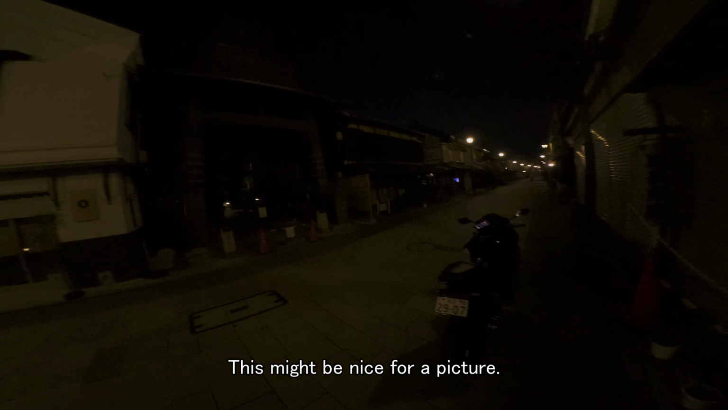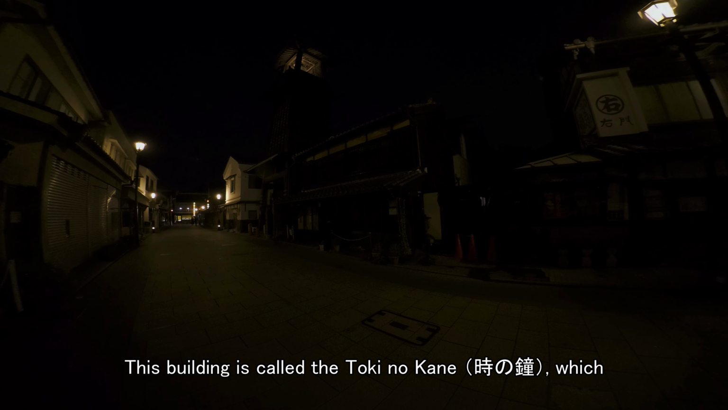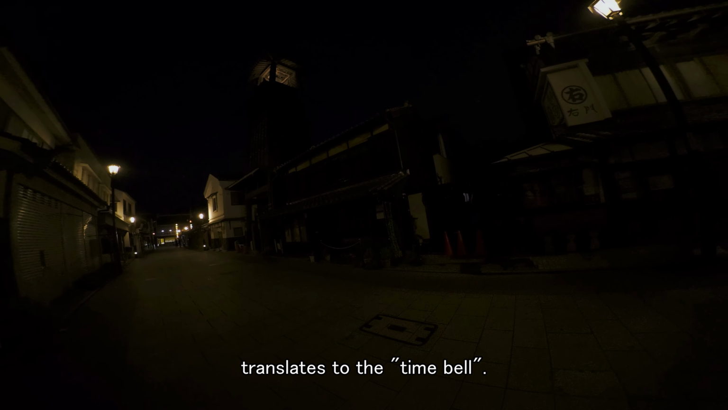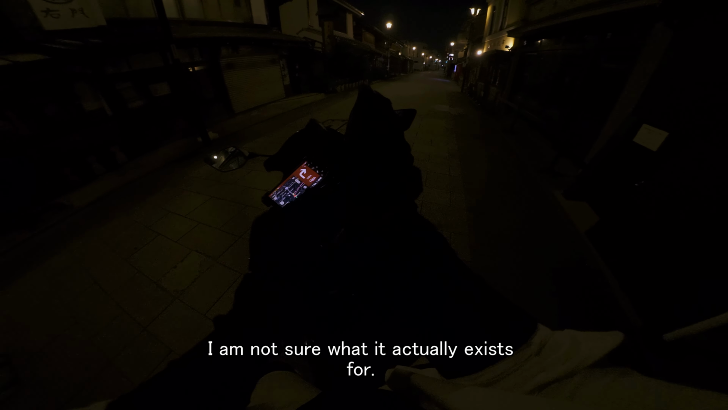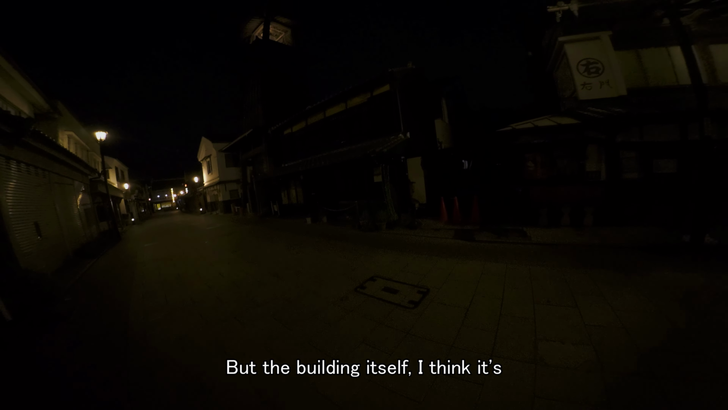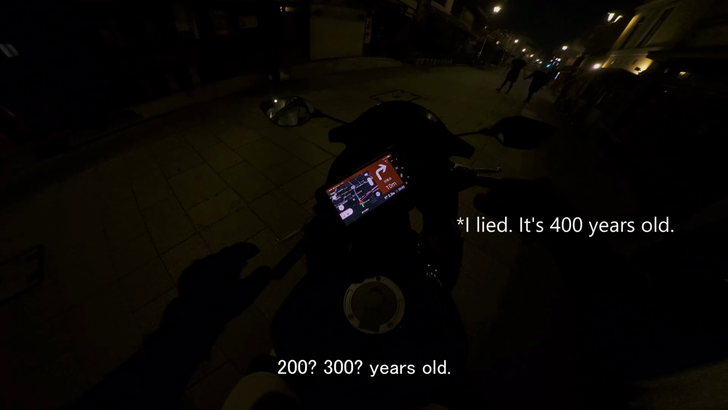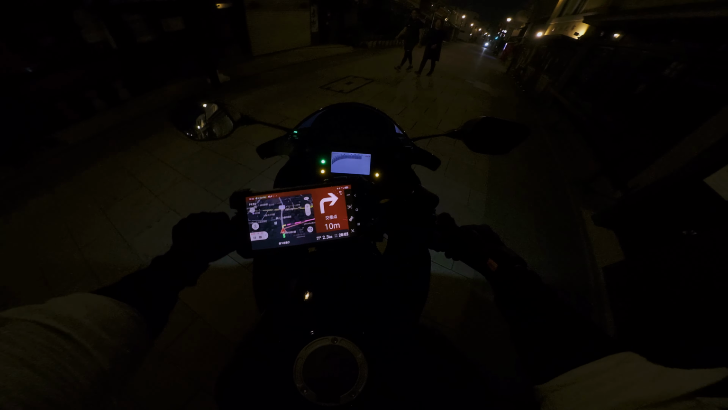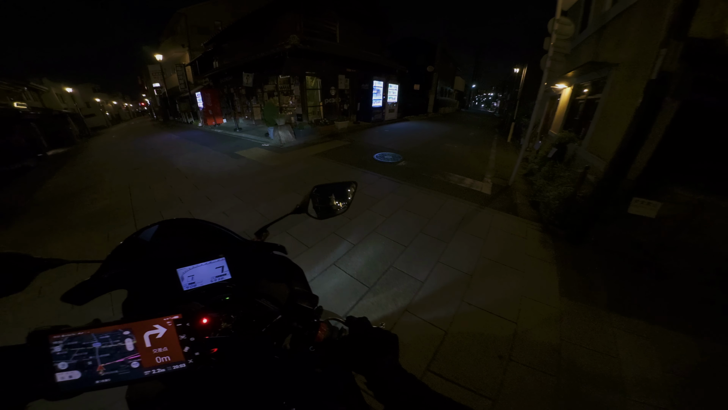This might be nice for a picture. This building is called the Toki no Kane, which translates to the time bell. So it has a huge bell inside. I'm not sure what it actually exists for, but the building itself, I think, is like, don't let me lie, 200, 300 years old. But that's when it was initially built.